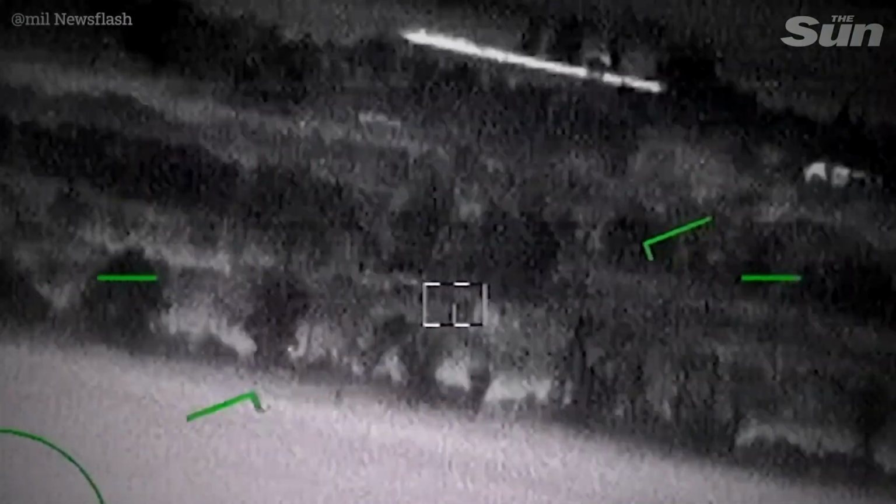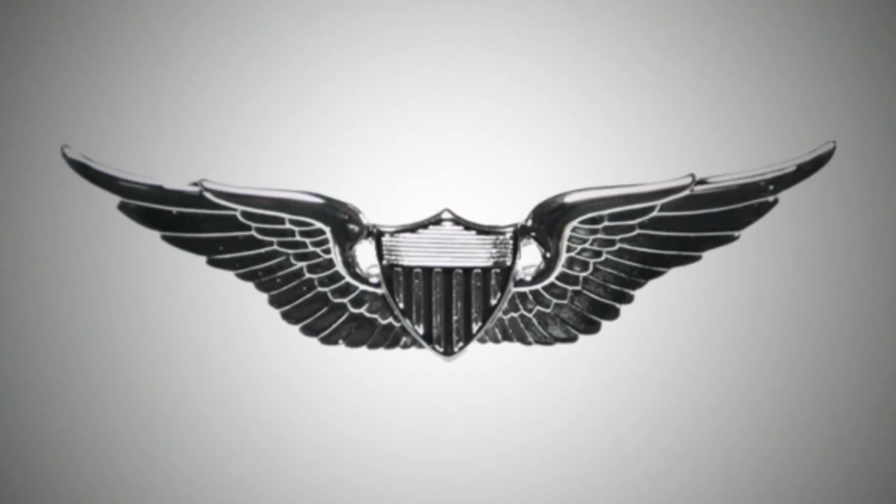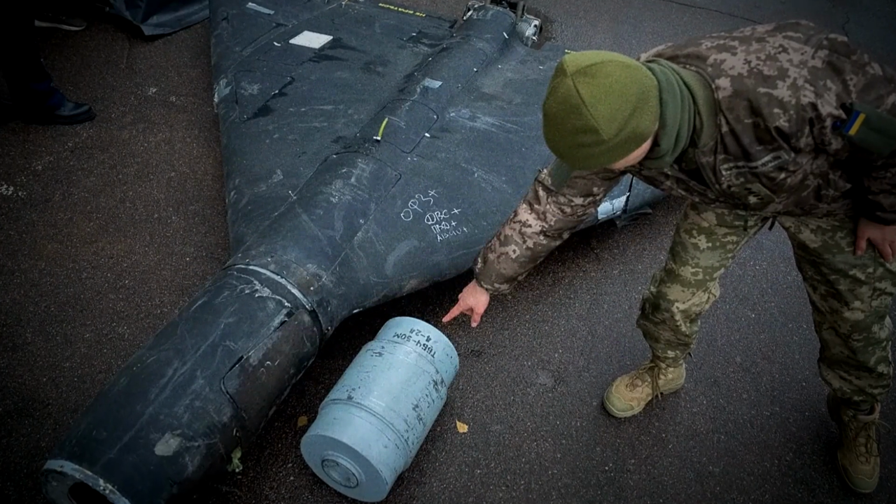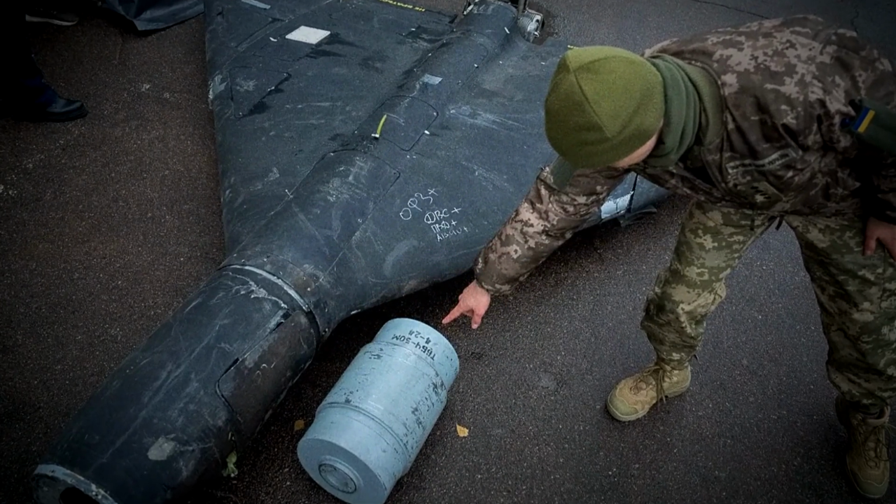Inside the frame, 800 meters ahead, sits the heat bloom of a Russian Raptor-class patrol boat. The seeker is locked. The operator's right hand hovers over a single physical button labeled, in Ukrainian, consent. He waits 4 seconds, then he presses it.